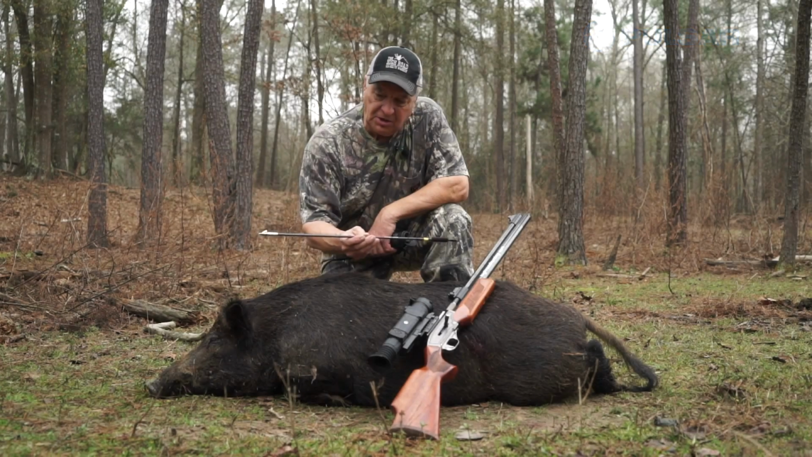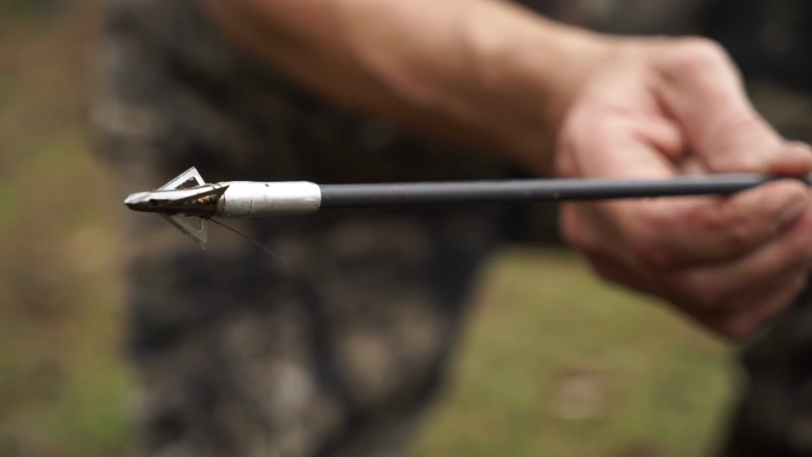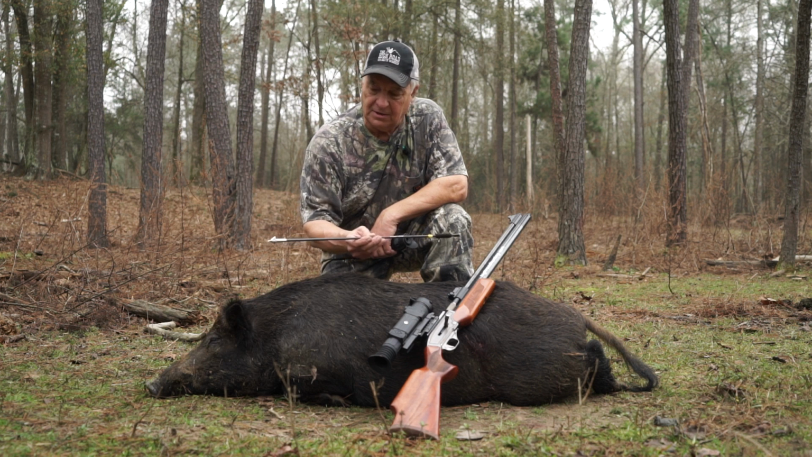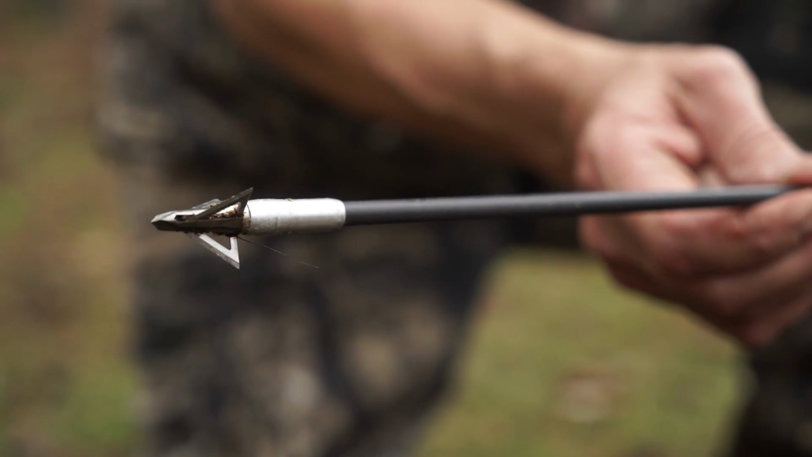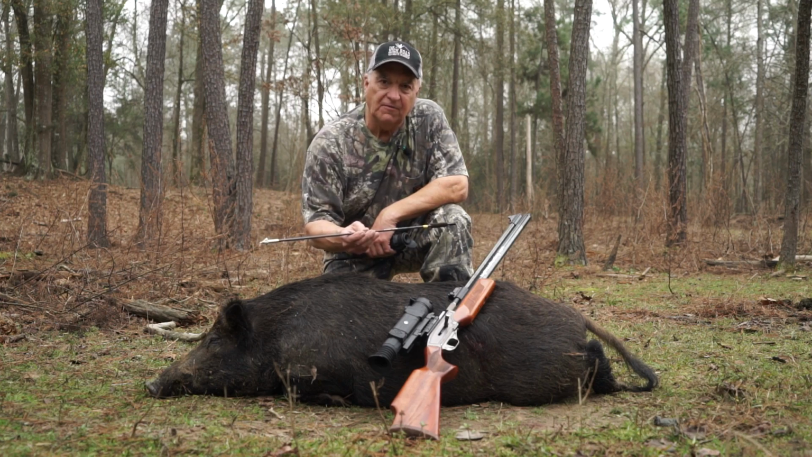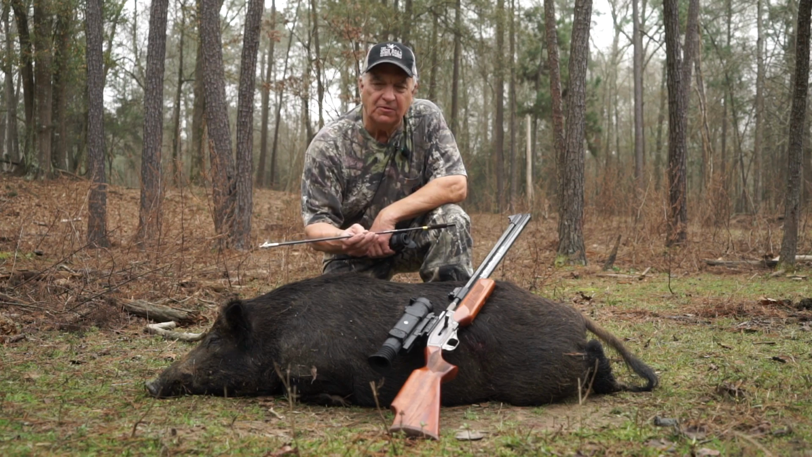But when you're shooting an arrow, you've got to pick a broadhead. And in a very crowded field of broadheads out there, you wonder what broadhead to shoot. Take a good close look at this broadhead. This is the working class broadhead. Why working class? Because they're very, very affordable. And it's made by the folks over at Tannerite.